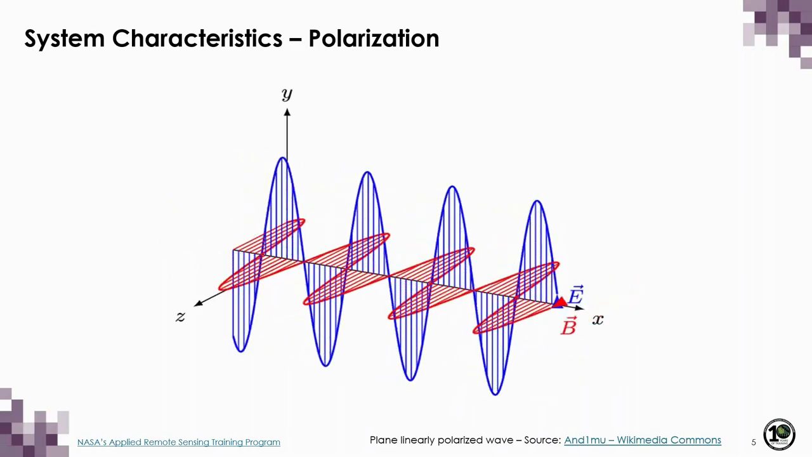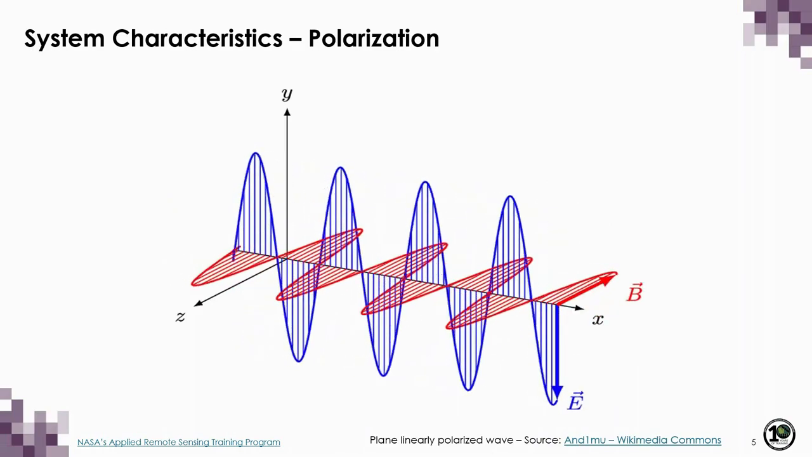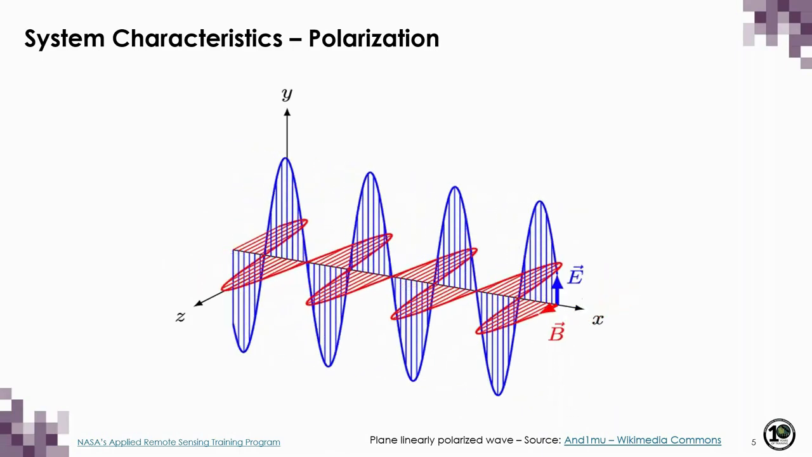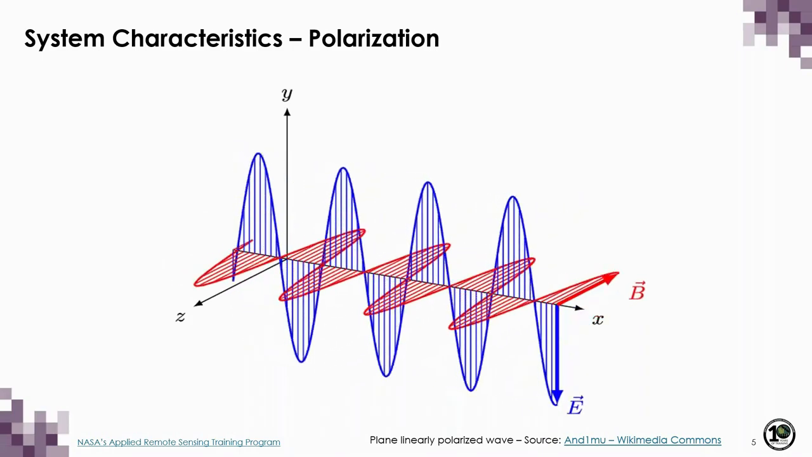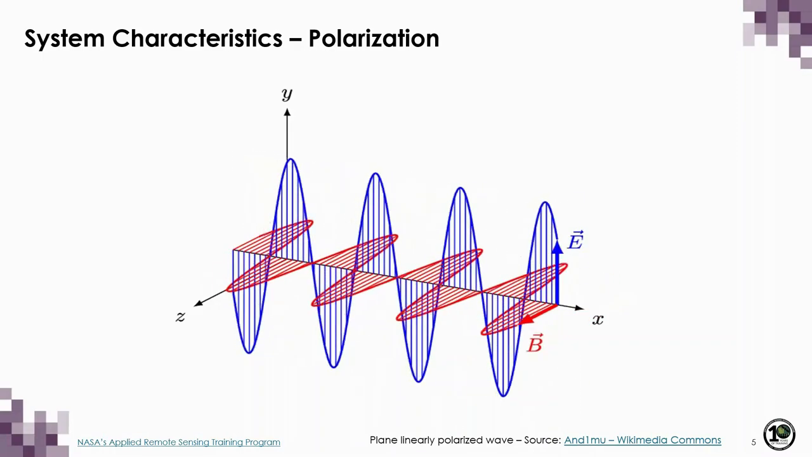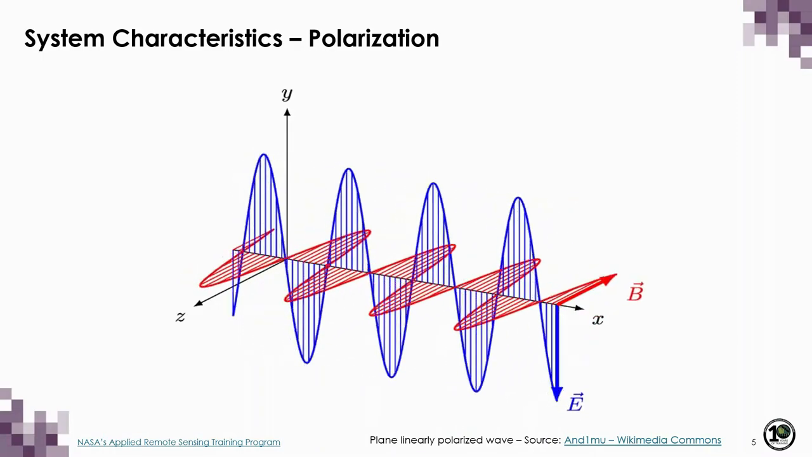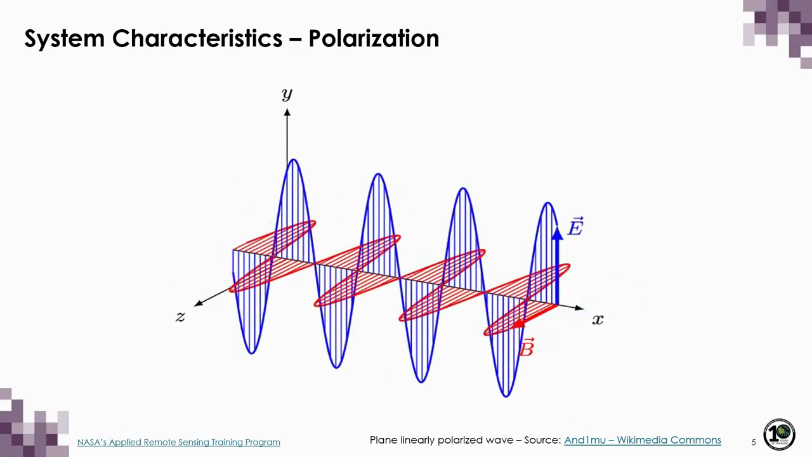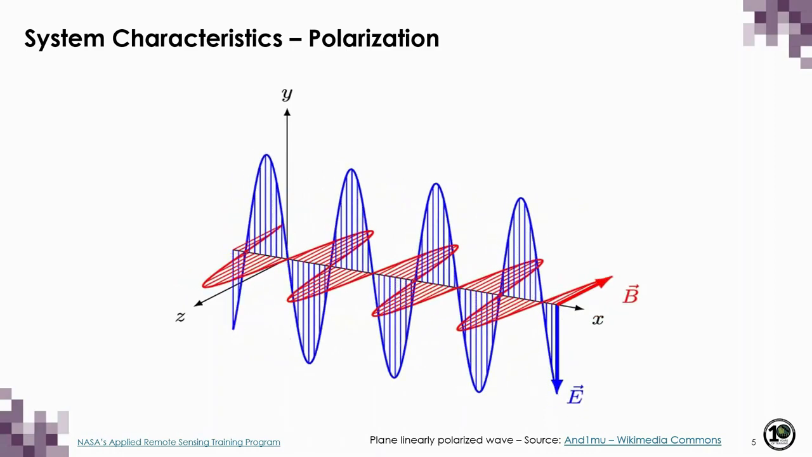Now that I've reminded you all of what electromagnetic radiation is, we can get into an important system property of SAR sensors, which is their polarization. Now, you've likely seen a figure like this before, with the blue line used to represent the electric field of an electromagnetic wave, and most of the time it is oscillating in the vertical direction.